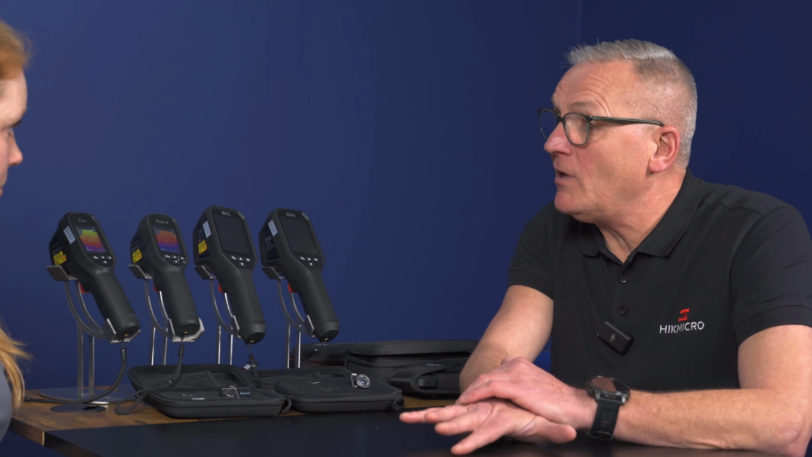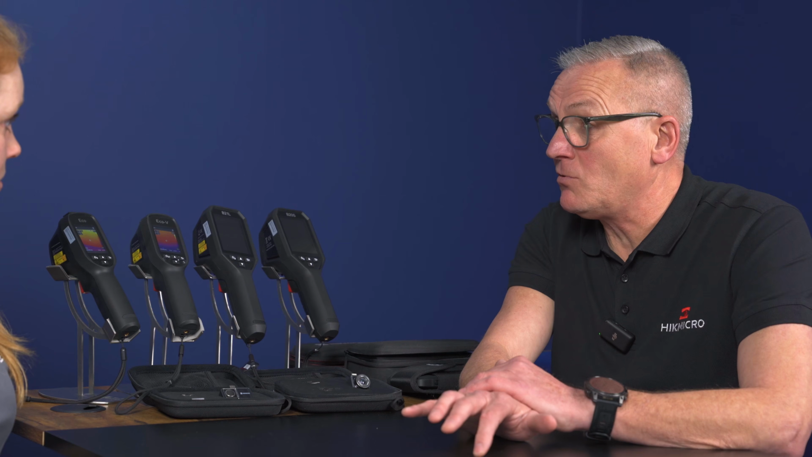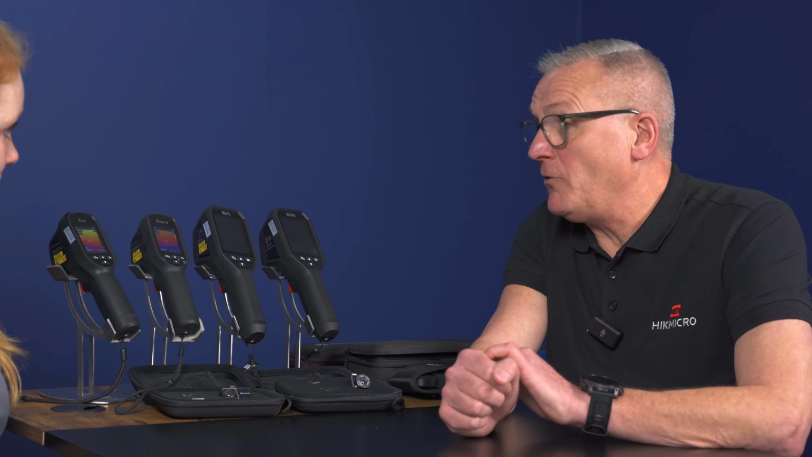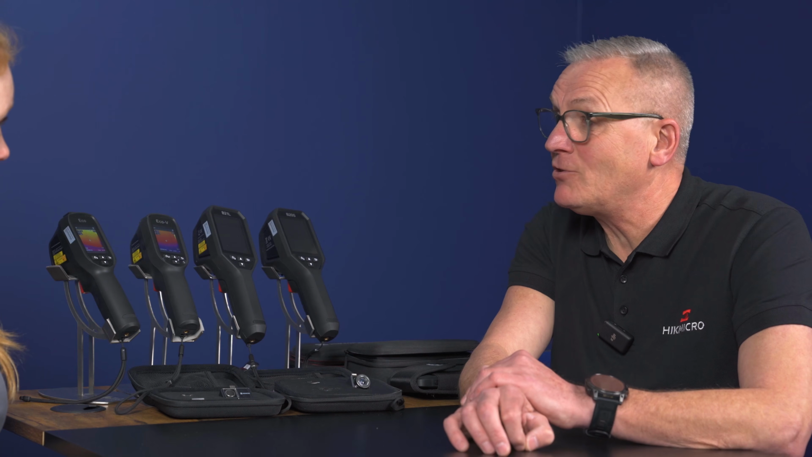The other thing was radiometric imaging. Could you explain what that is and the advantages of it, please? So radiometric, once you've used it with the software, enables you, on the image that you've taken, to take your mouse on your PC around that image, and wherever you go, that's telling you the exact temperature of that pixel. So if we've got 9,000 pixels, we've got 9,000 individual temperature readings.